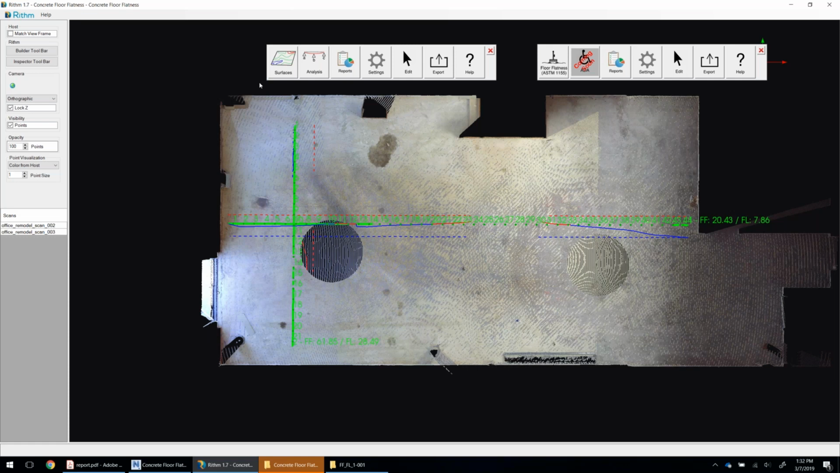Yes. And as I had mentioned, there are some additional features that will be coming out very soon in the first service pack release, such as beam camber analysis. When steel beams that support a floor are designed, they're designed to camber a certain amount when the concrete is poured.